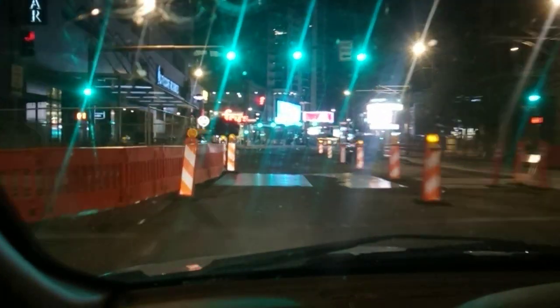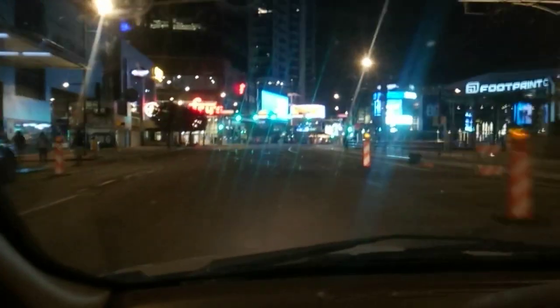It's kind of weird for me driving through here. I'm more accustomed to walking through this area. My name is Mike D, and I'm about to get money.